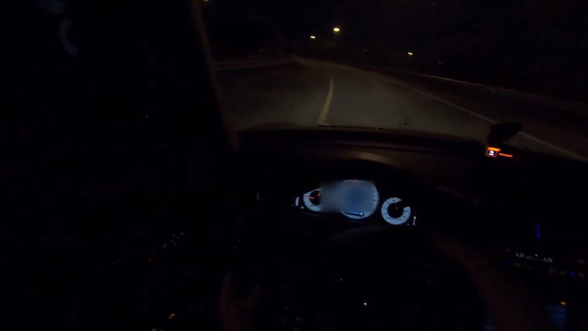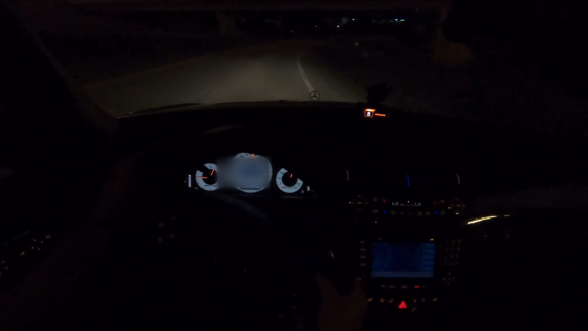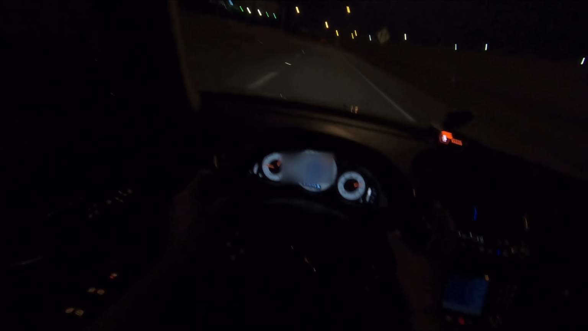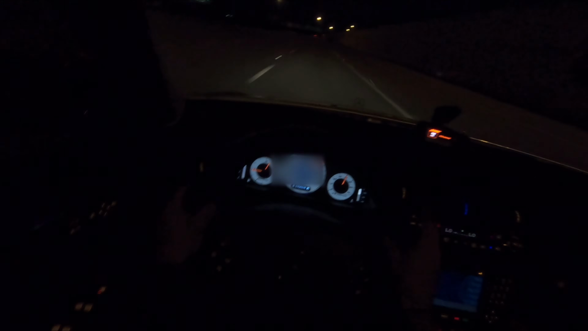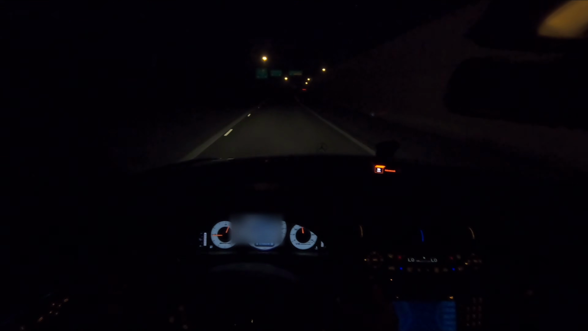And this thing just has a decent bit of body roll. And here's a bump right here. Let's go next to the sound wall for a little bit of sound. Man, that V8 compressor just does not get old.